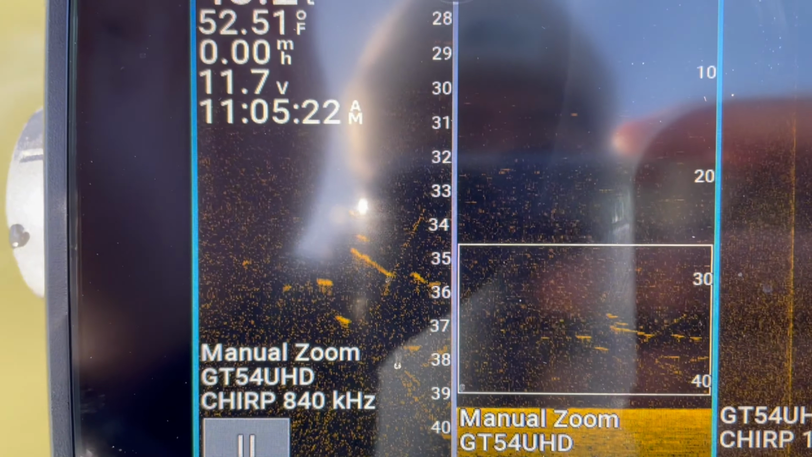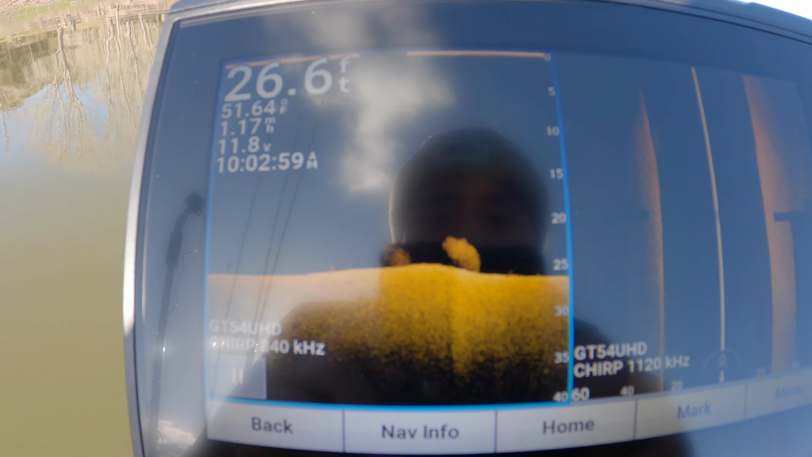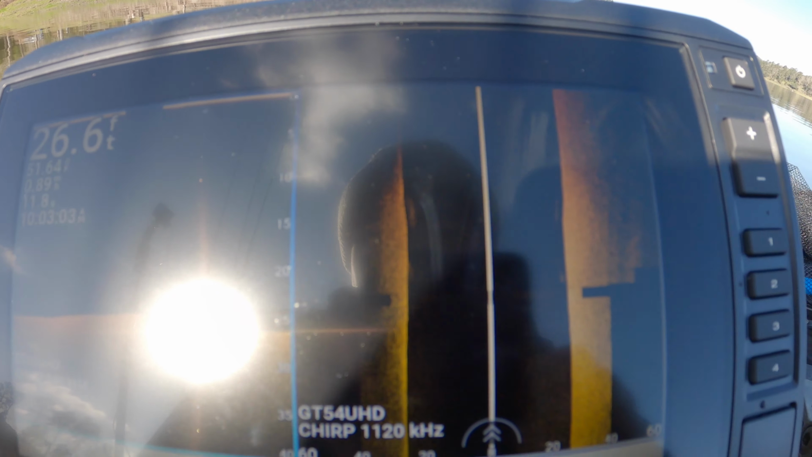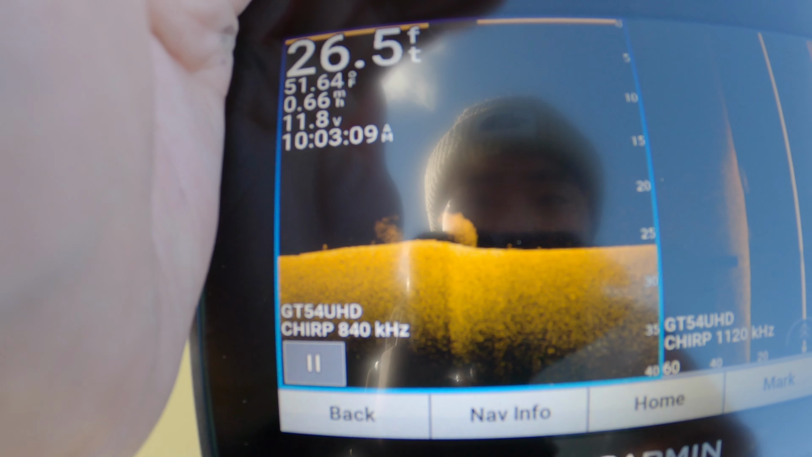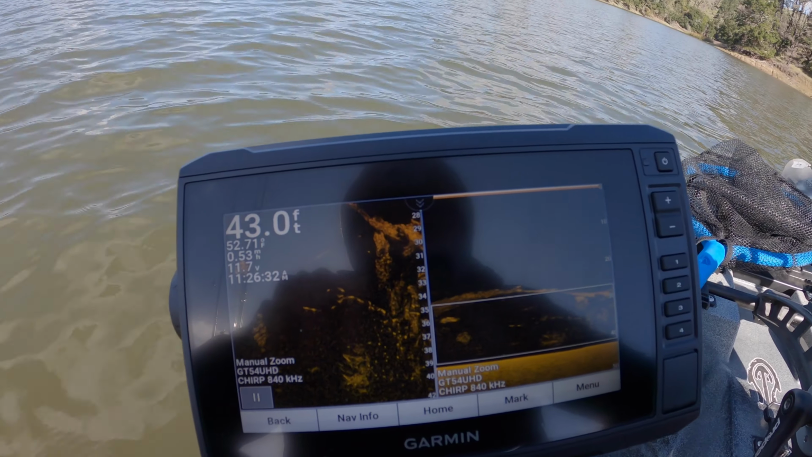It's just a little bit of the marks. Like a bait ball right there, a big one too. I'm not sure, it looks like a bait ball. You see it on both side view and clear view. I don't see any big marks though. I don't know if that's bass. It looks like maybe.